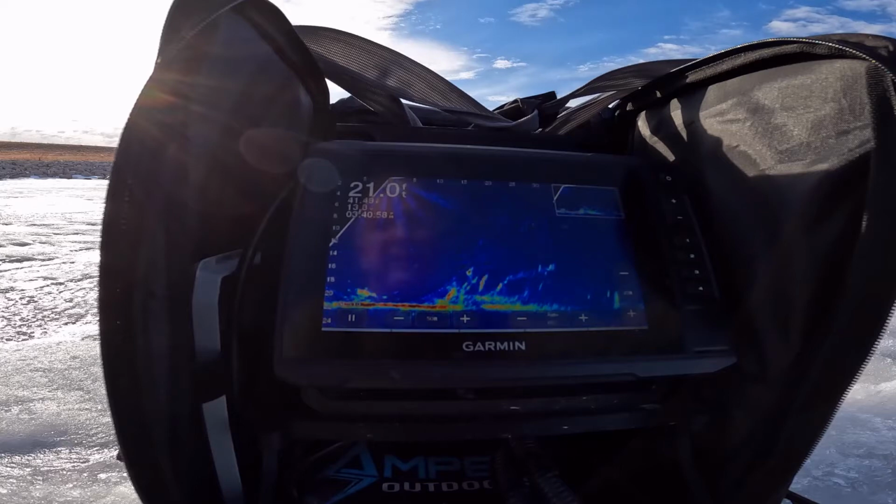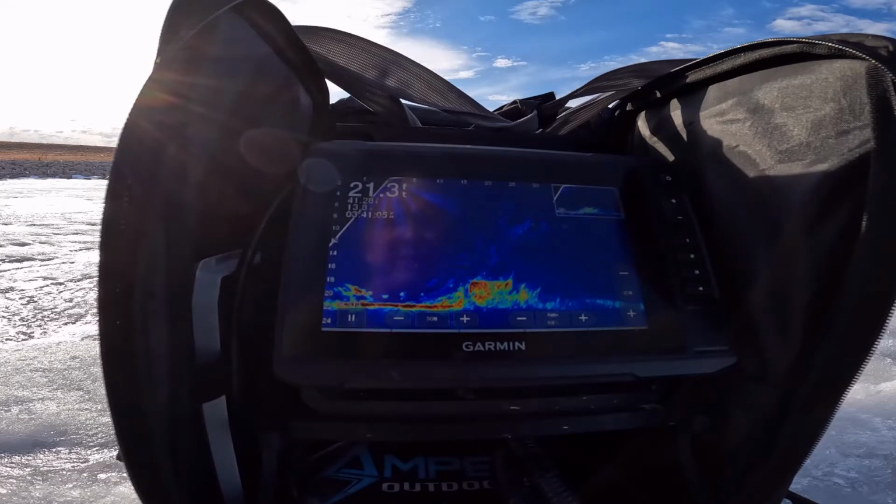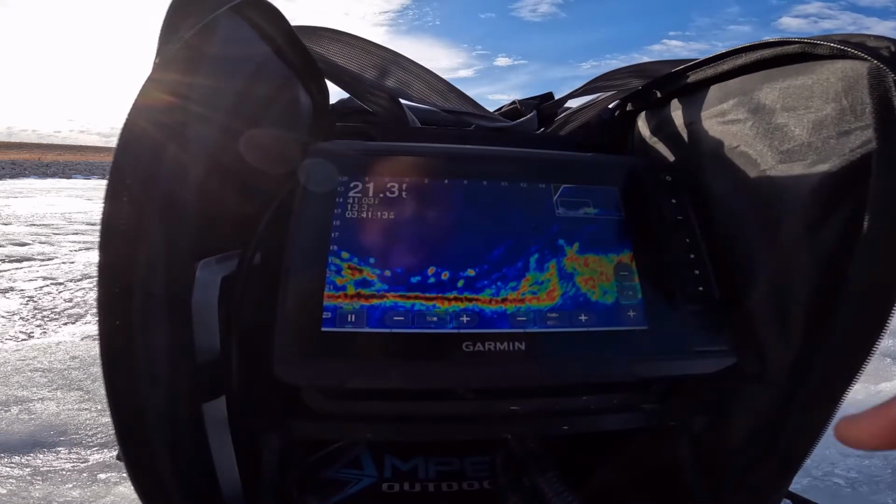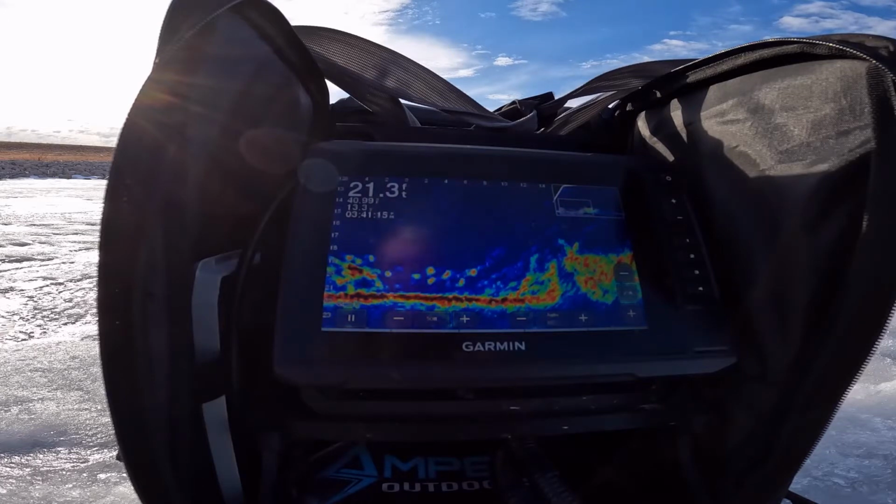You see that tree right there? It's 20 feet that way. Don't see anything camping in there. There are some fish in between the two spots, right underneath us. We could try to fish those just to see what they are, but they don't look very big. So let's take a quick look at them here.